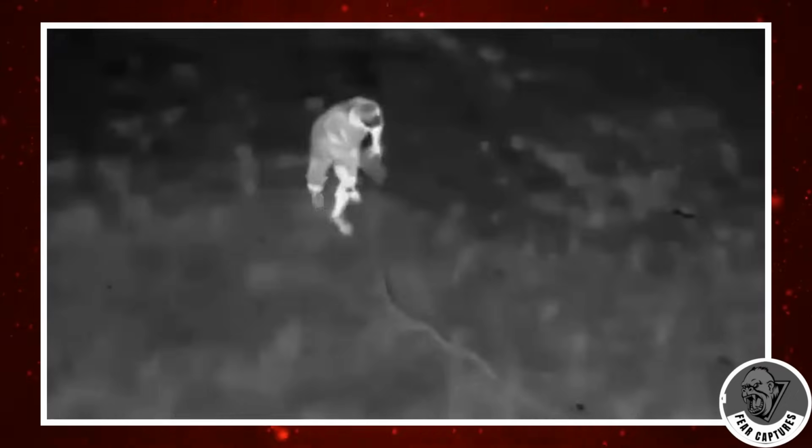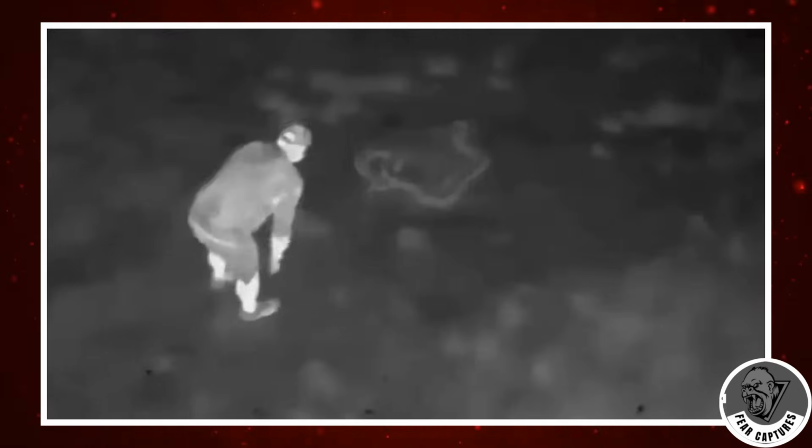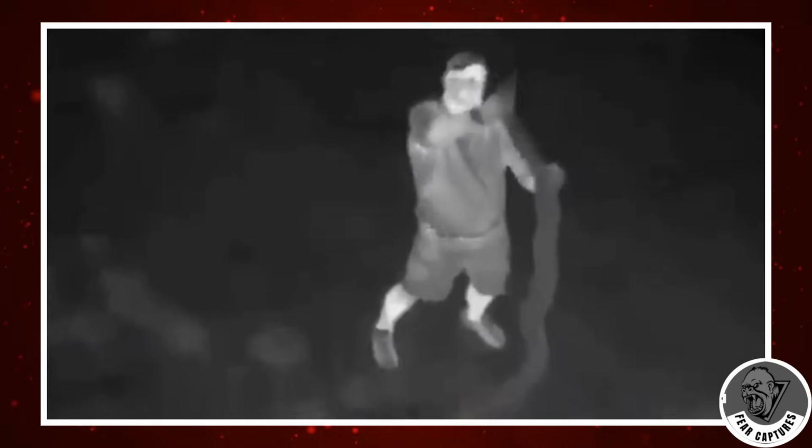Armed with this invaluable intelligence, wildlife officers can swiftly and effectively mitigate the python population, thereby safeguarding the public from potential harm. By leveraging cutting-edge surveillance methods, authorities aim to maintain a delicate balance between conservation and public safety in this lush wilderness. What are your thoughts on this innovative approach to wildlife management?